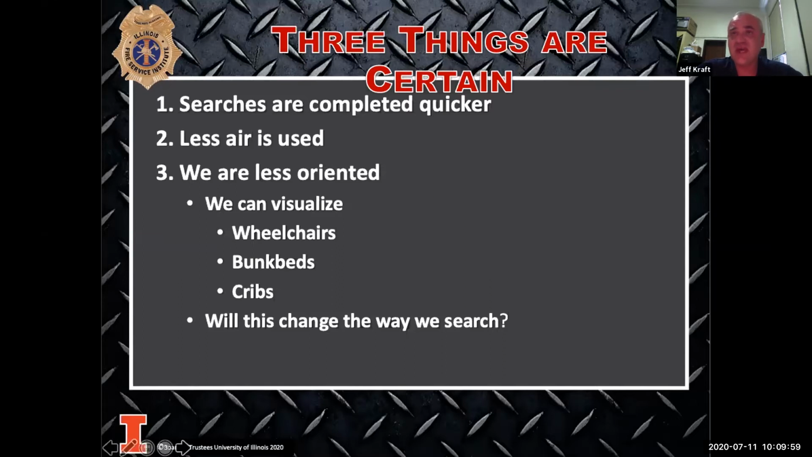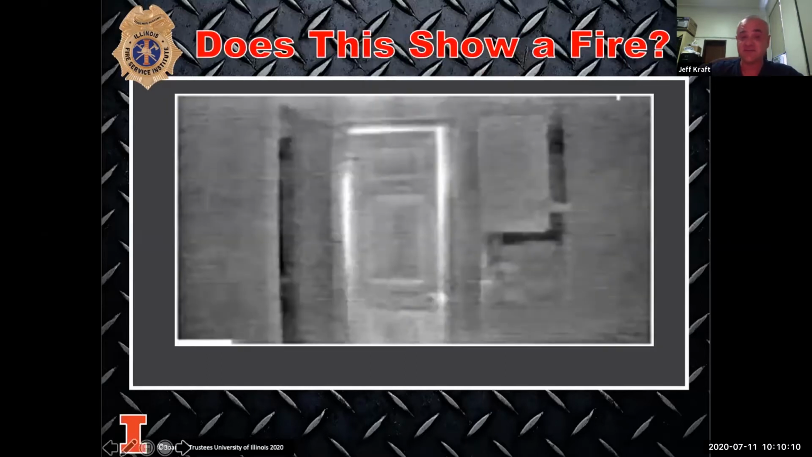When you do a camera-assisted search, you're allowing the firefighters to get a layout and a floor plan of what's in the room before you're sending them in there, to make them accomplish their goals a little bit easier and faster. The camera can give us information to help us decide where we need to go and look for the problems. This is the doorway.